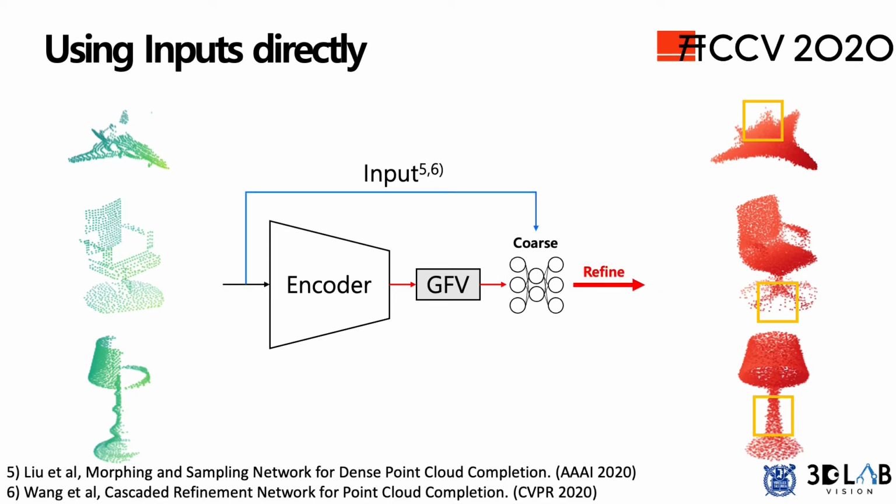As a naive approach to bypass the problem, existing works suggested to construct a coarse point cloud in the decoder network by concatenating the input and then pass it to further refinement network. But this approach directly uses the input and does not utilize the feature maps extracted from the encoder, so there is still room for improvement.